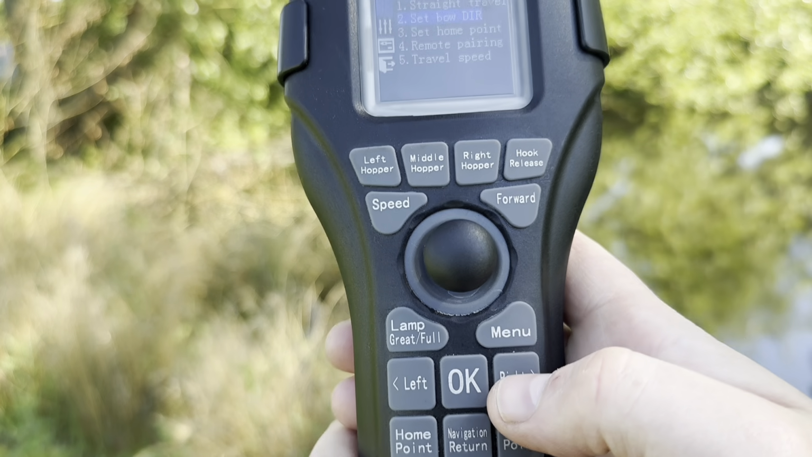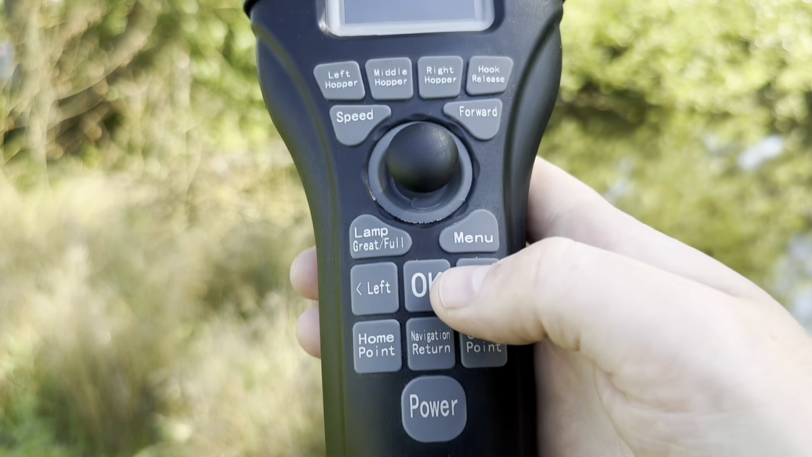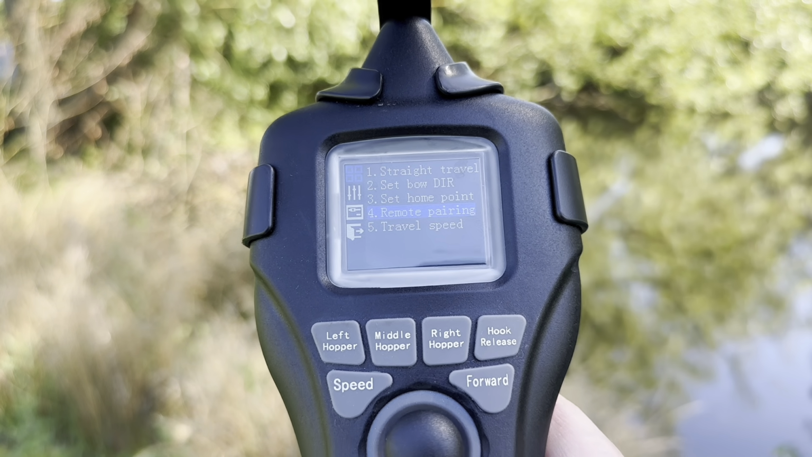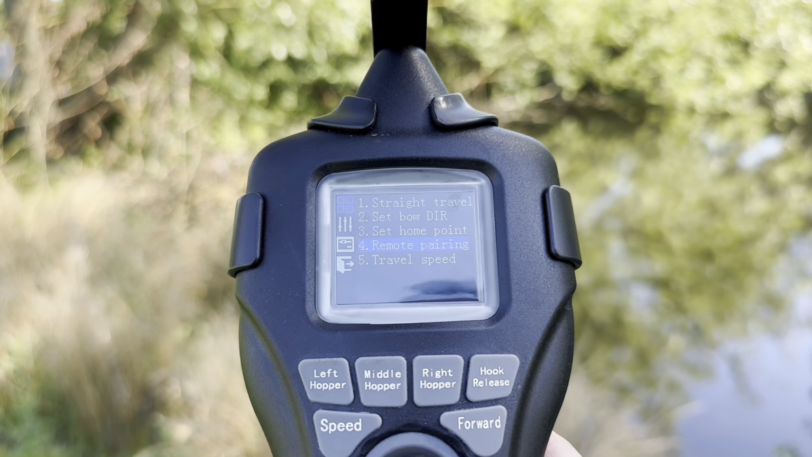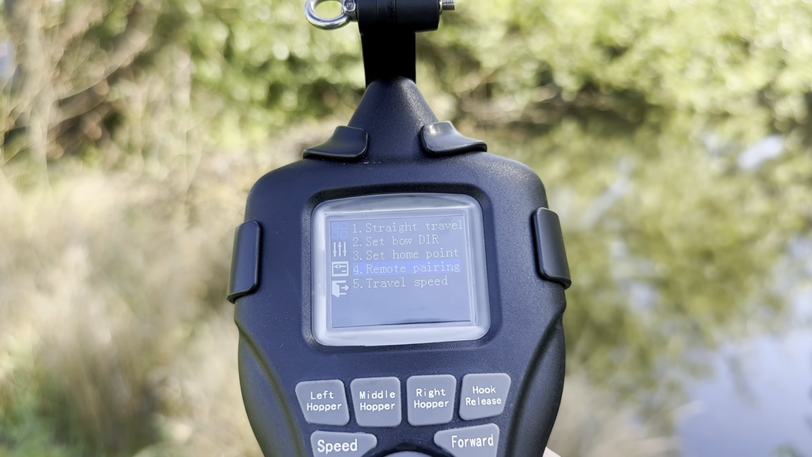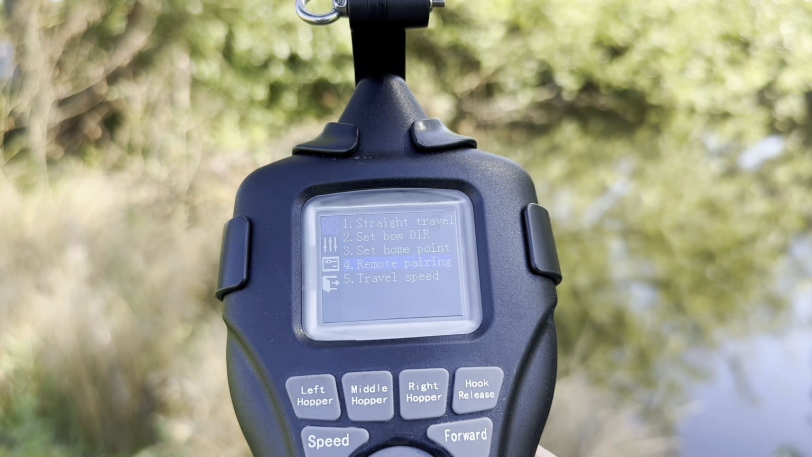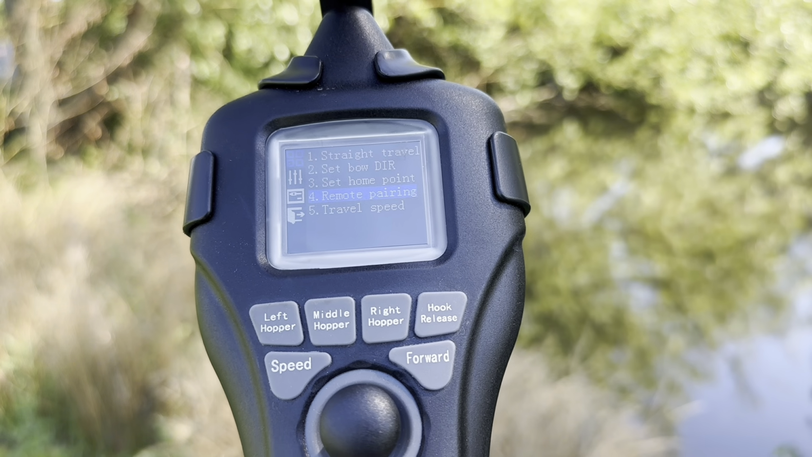So next we have set home point, which is the exact same as pressing that button there, so you don't need to pay any attention to that. We have remote pairing, which again you shouldn't need to do. The only time you need to pair the remote is if you have a replacement remote. You should never need to repair the remote. It should always remain paired unless there's an issue.